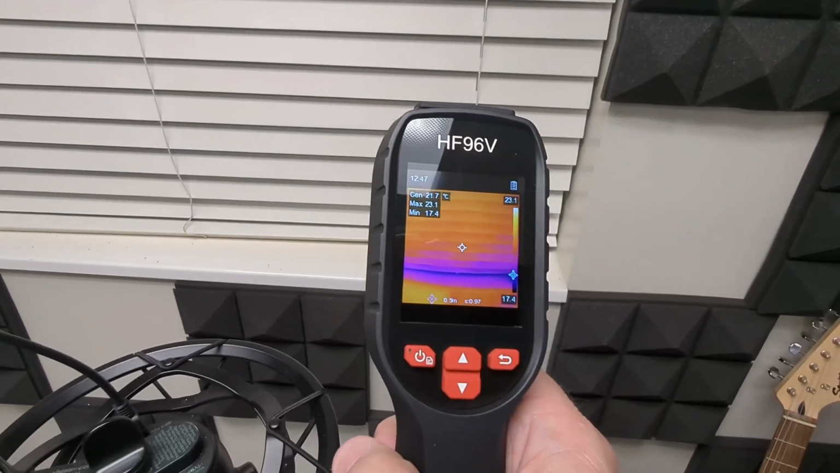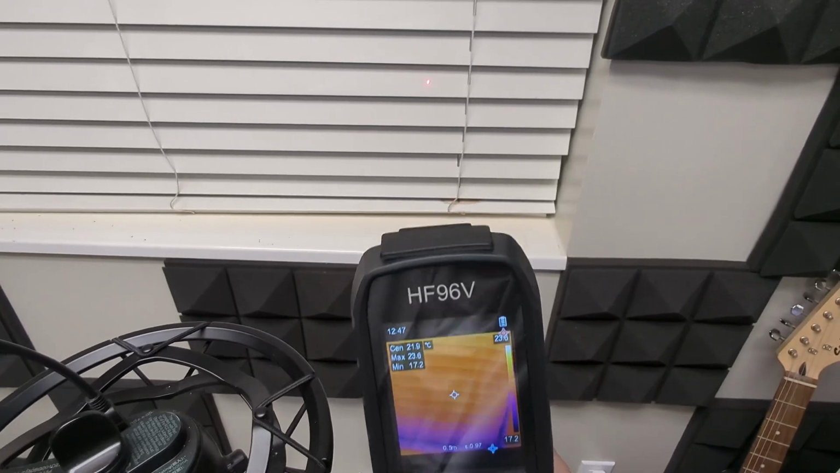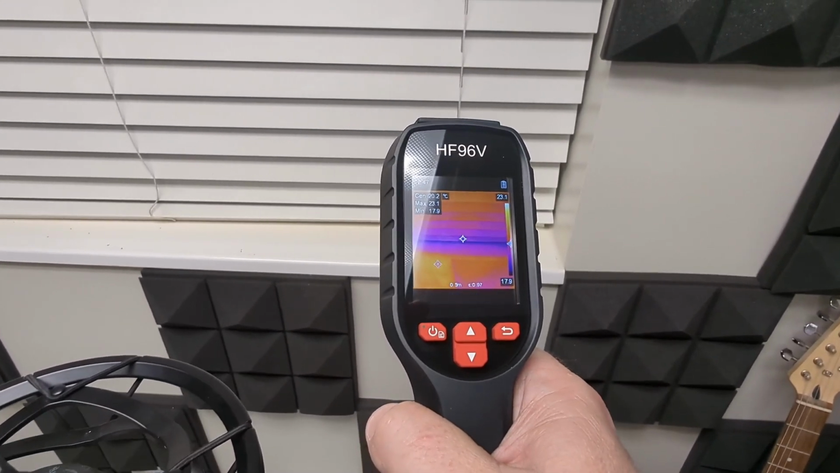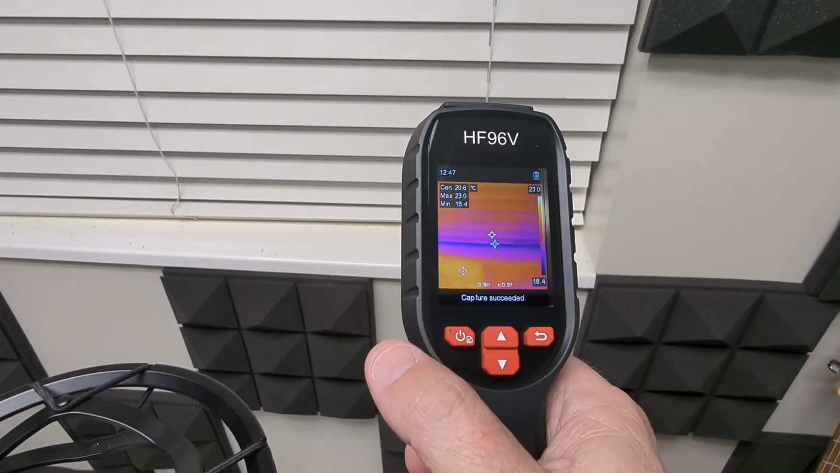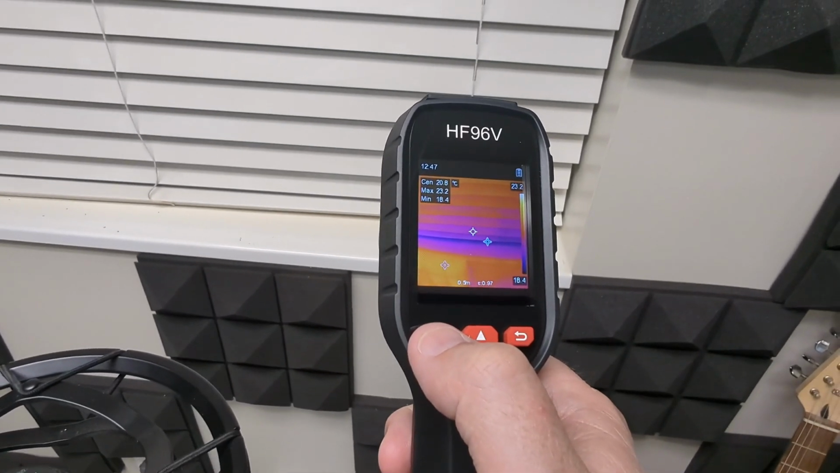So you can see right here, I'm just in my kind of studio, and there's the laser right there. So I'm pointing it down at the bottom of the window. You can see that we've got some cold air obviously coming in. And then when I hit this button right here, capture succeeded, right? So I just captured that image right there, and it's actually going through. So let me go to a different place and see if we can get some other stuff here.